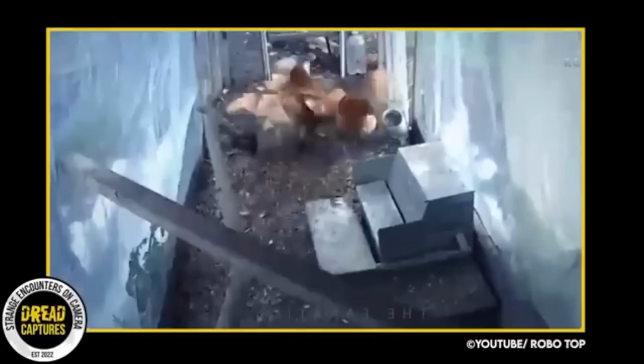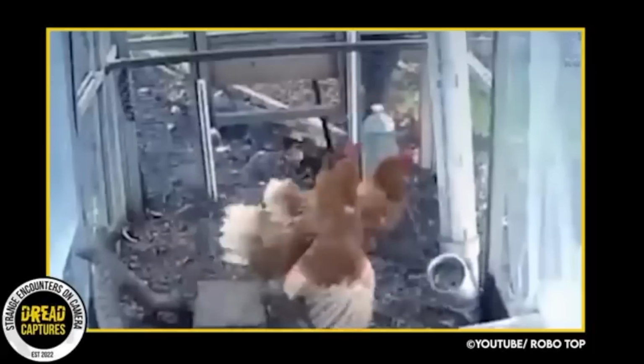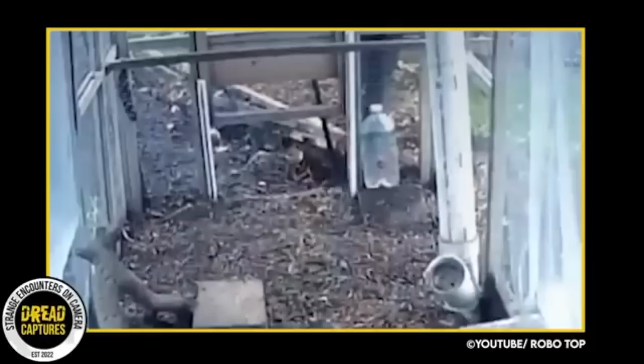They chase him into the hen house where they ultimately go out of camera view. Man, those roosters were not intimidated at all. I really wonder what the end result of this was.